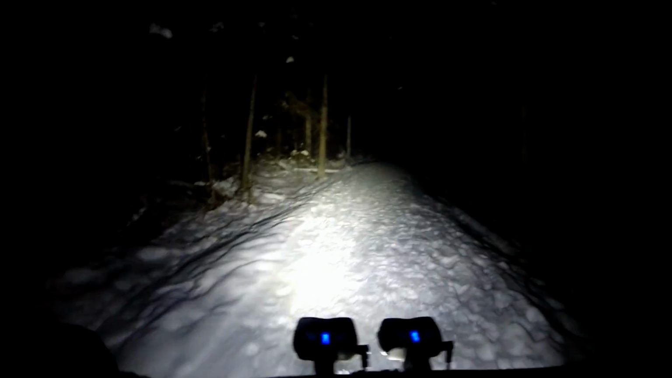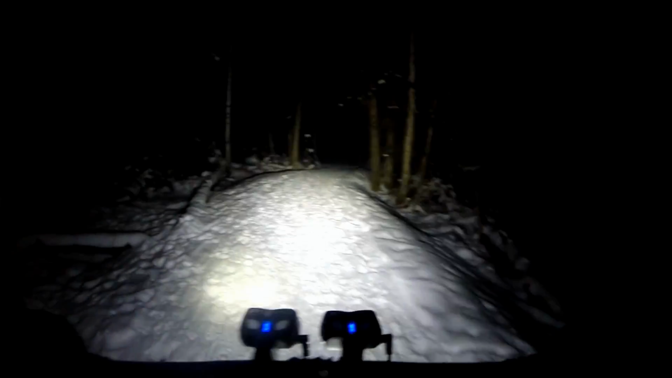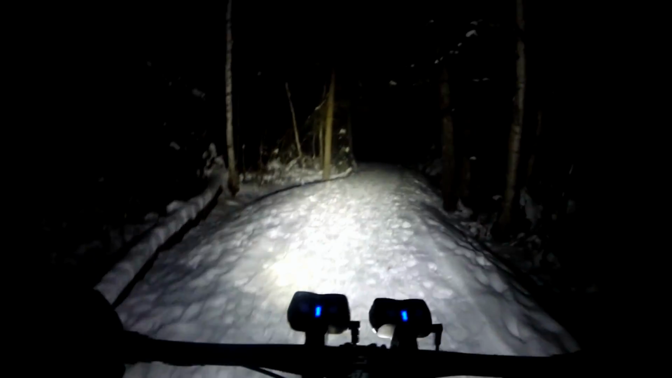Like this section here is still a little bit soft, but this isn't a high traffic piece of trail. Further in we get, should get better.